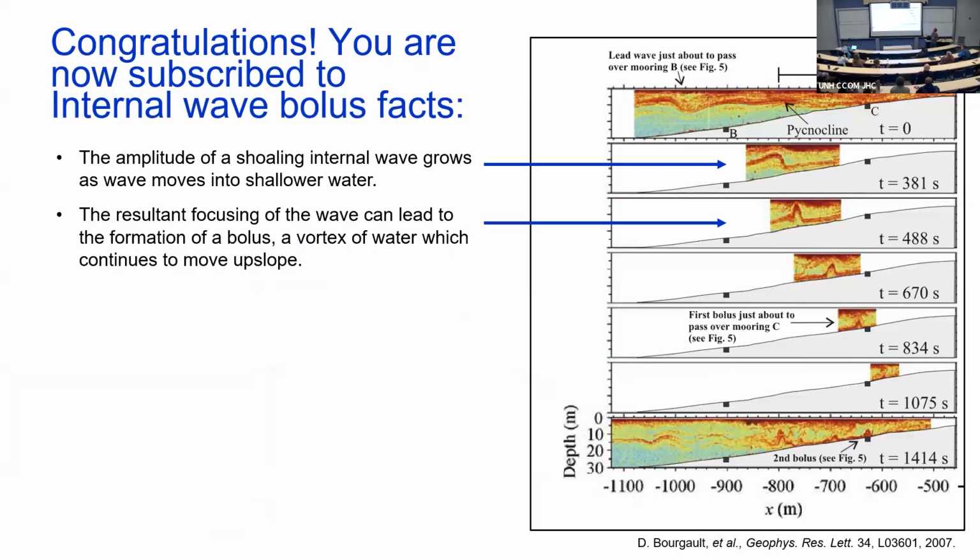So I'm going to repeat what I've already said. This image is from a paper by Bourgault from 2007. He took an acoustic system, an echo sounder, at high frequency, I forget, 200, 300 kilohertz. He can actually sense the turbulence at the top of this bolus. And he sees the big shoaling wave steepen and turn into a bolus. The bolus propagates upslope, getting smaller as it goes up because it's mixing with the surrounding water.